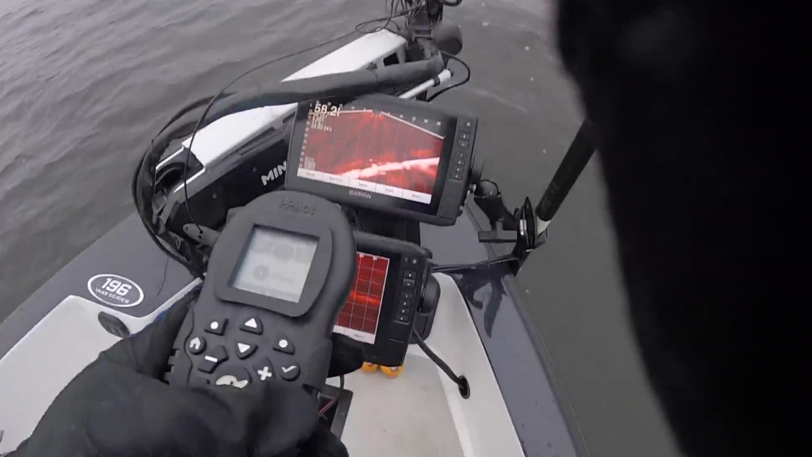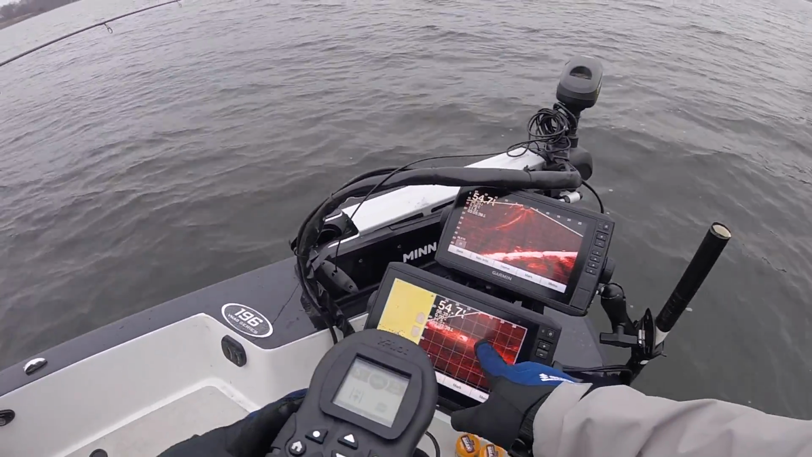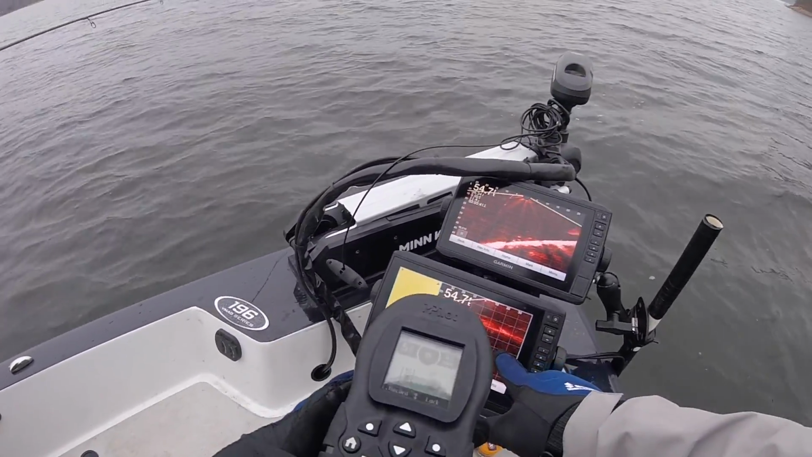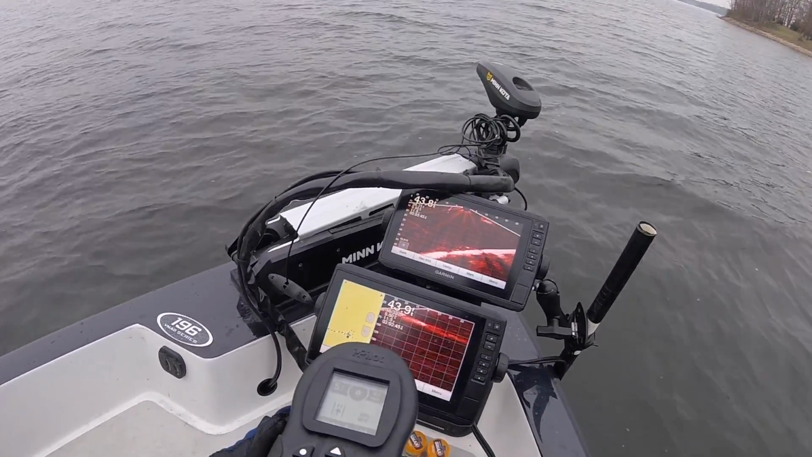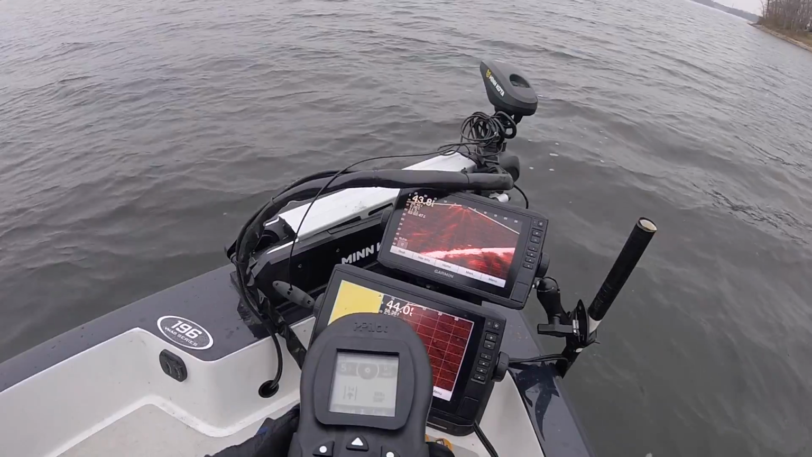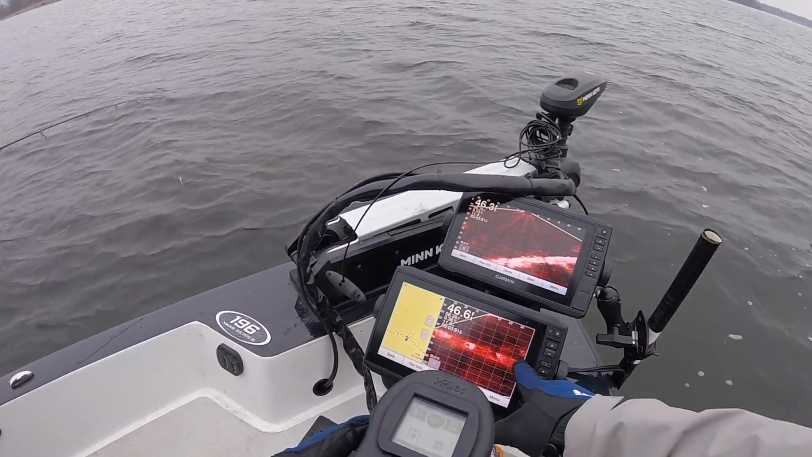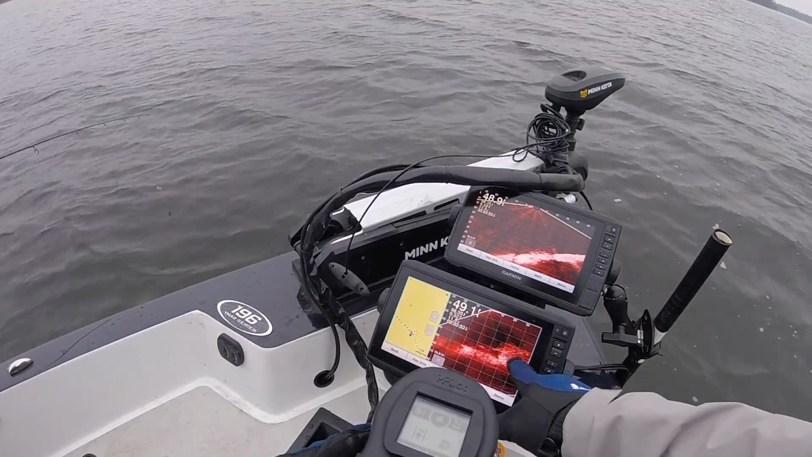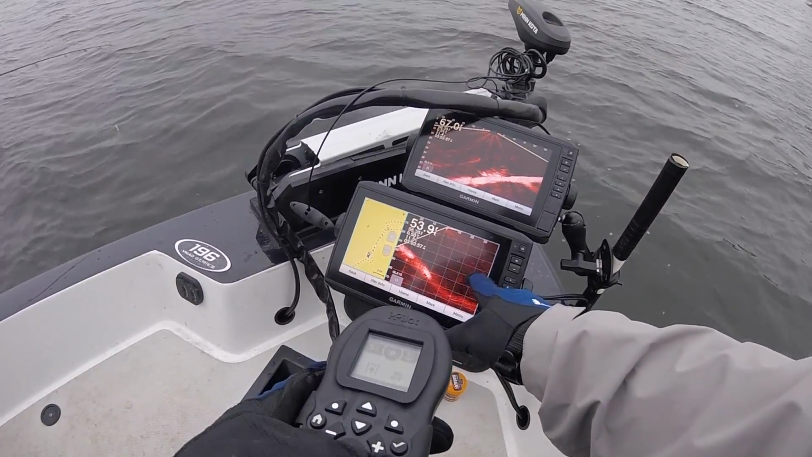So I get a lot of questions about my live scope and how I'm running things, and here you're getting ready to see me close in on this brush pile we found. I'm using my GPS for my Minn Kota trolling motor, and I've got a down view on my top live scope right there, and I've got a forward view that runs on my trolling motor.